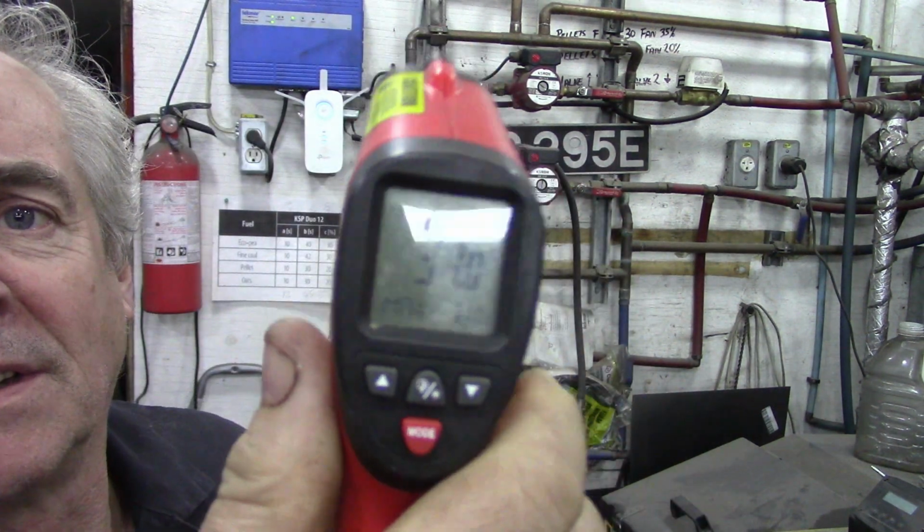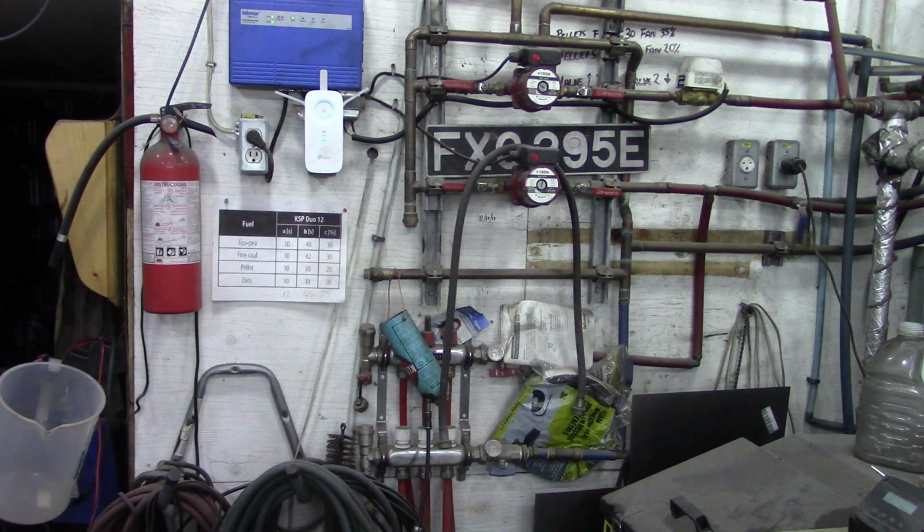Now, a few years ago, this was my little go-to tool for finding out temperatures. It's a little pile one, and it was just a run-of-the-mill thing. You could just spot point temperatures, and it was kind of good for a long time. But a few months ago I was sent this, and I'll say a few months because I've never really got round to using it yet, because I lent it out and I never got it back.